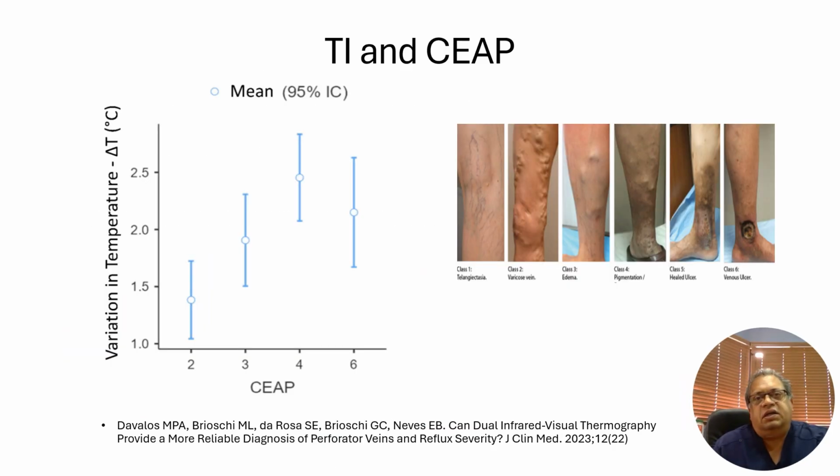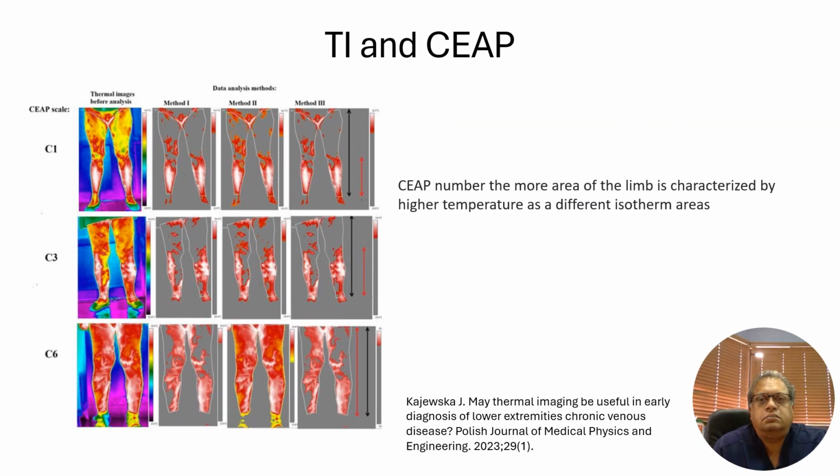Let's look at thermal imaging and the CEAP classification. Dalavos and colleagues demonstrated a significant thermal increase in skin temperature in C2 versus C4 patients of 1.8 and 3.6 degrees Celsius, respectively. Another study demonstrated a similar correlation but concluded that this was weak due to the small subject size.